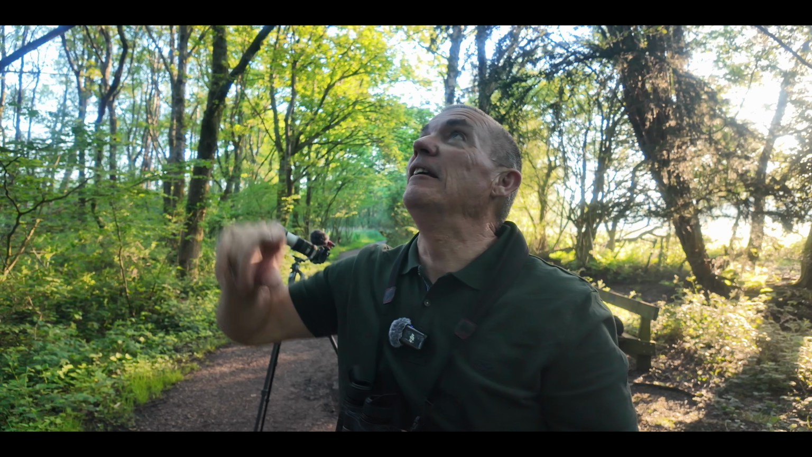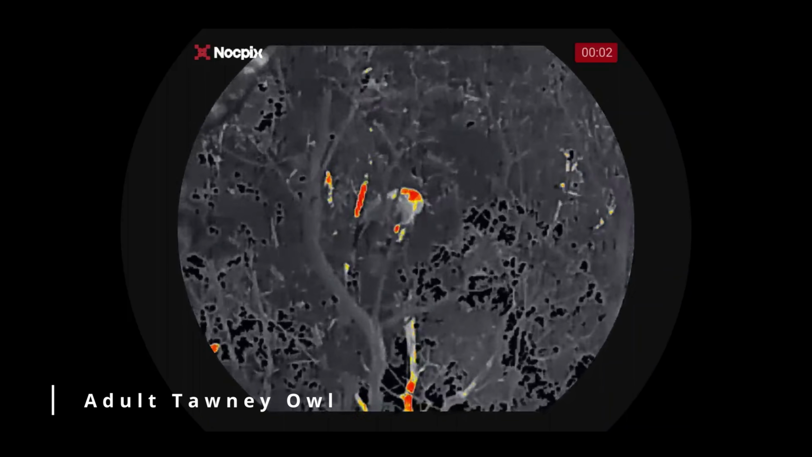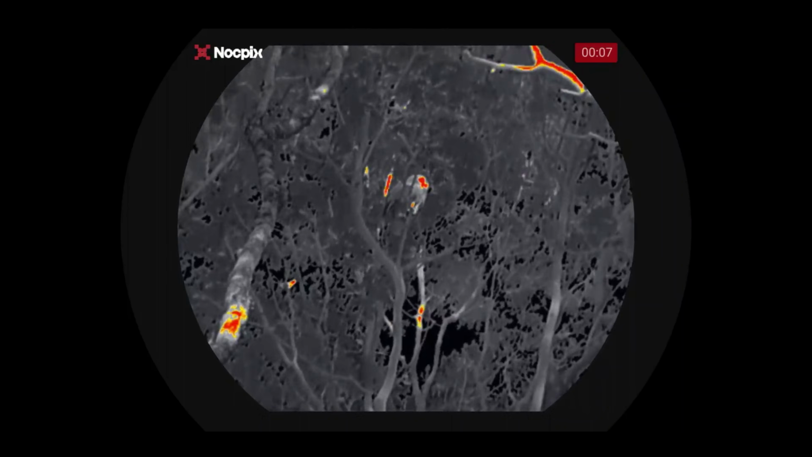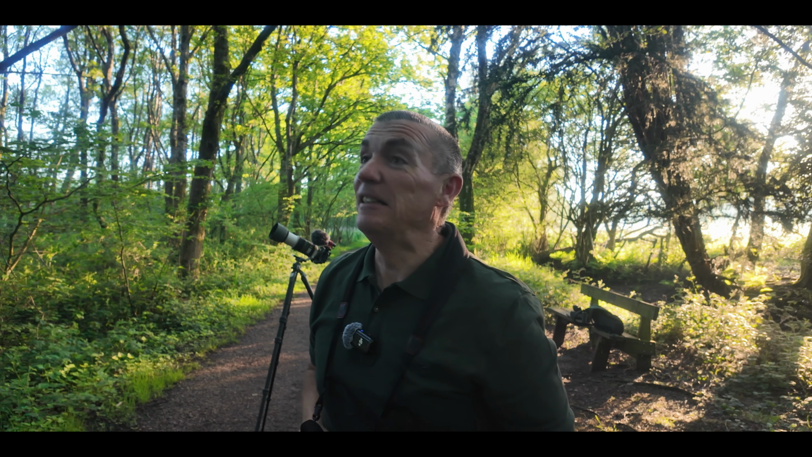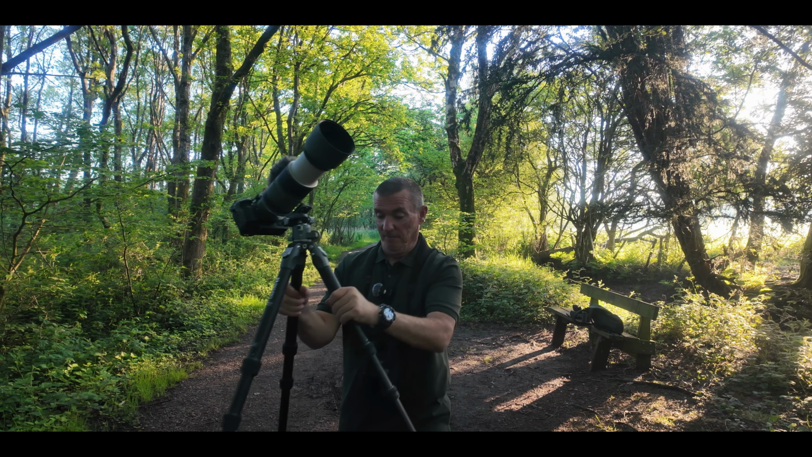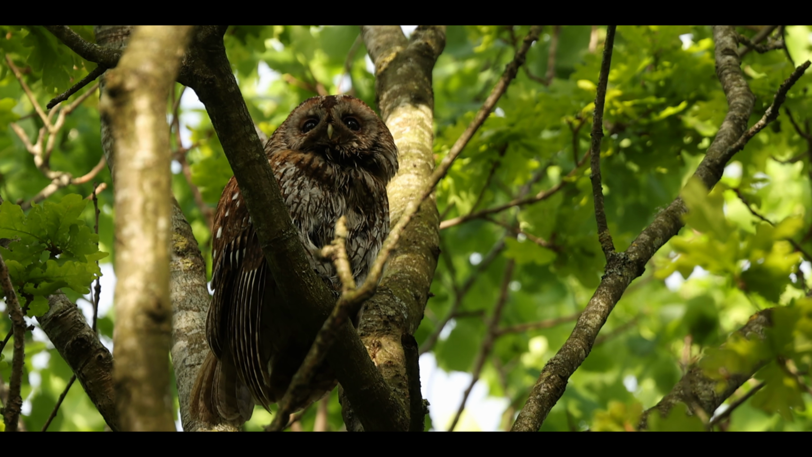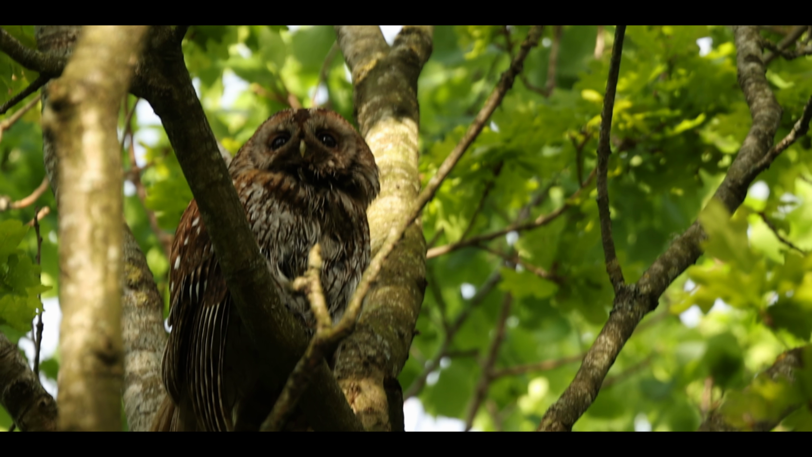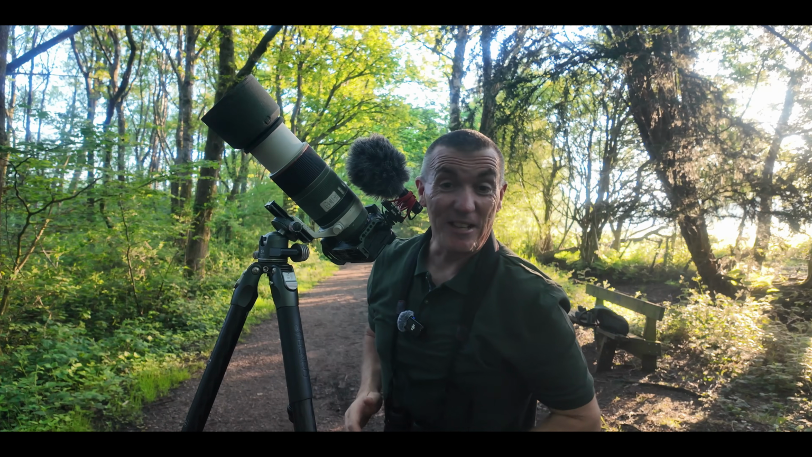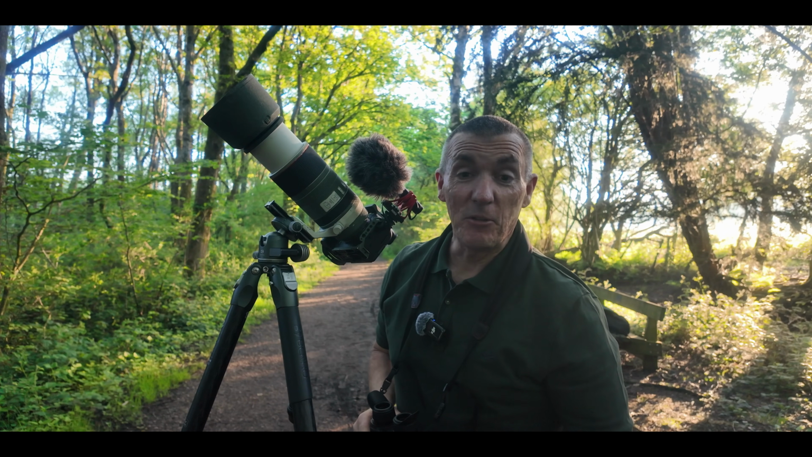There she is, just at the top of this tree. Let me get my camera. Just fantastic. She is so well camouflaged in there, it's incredible.